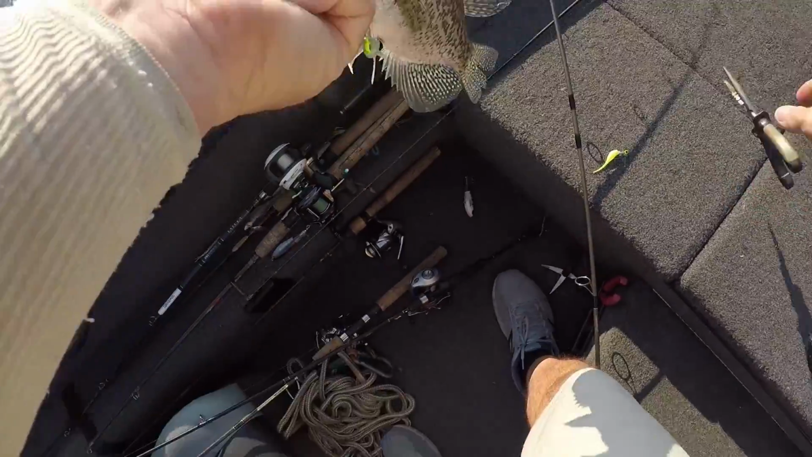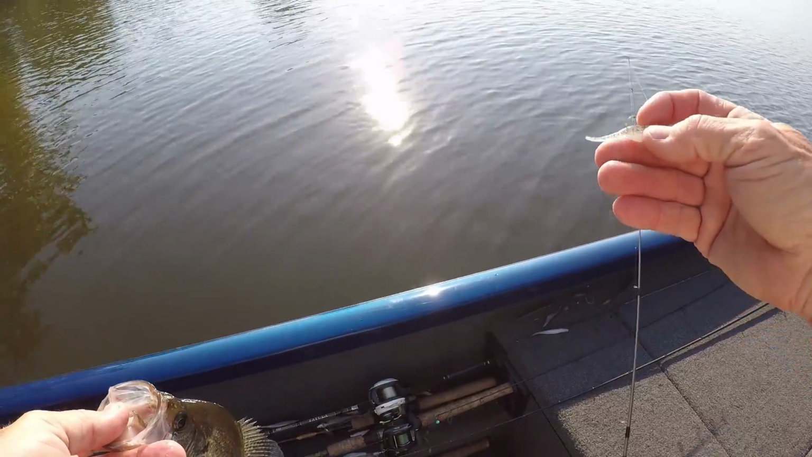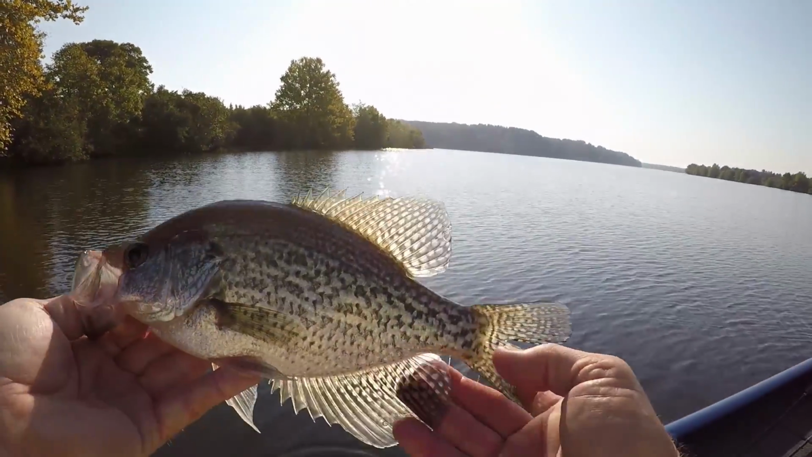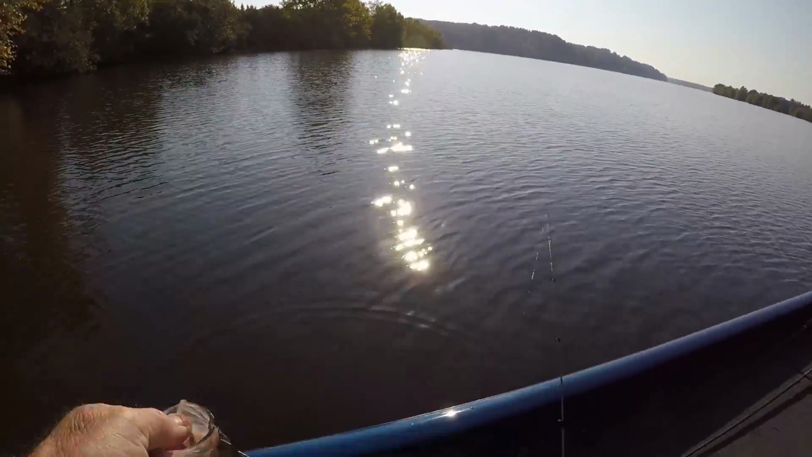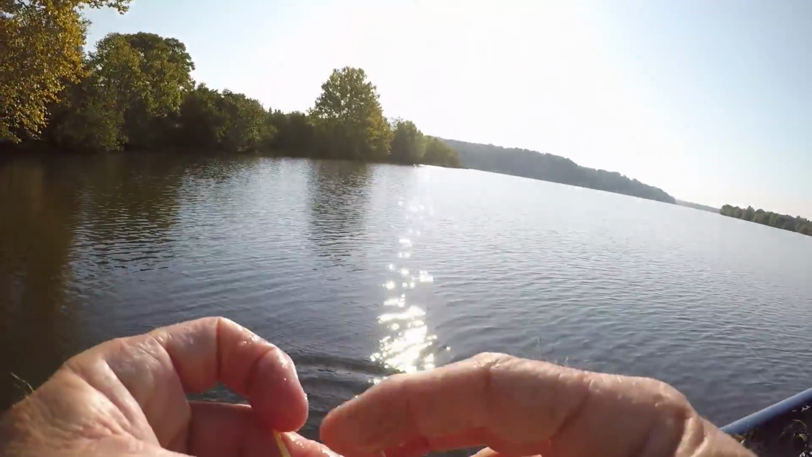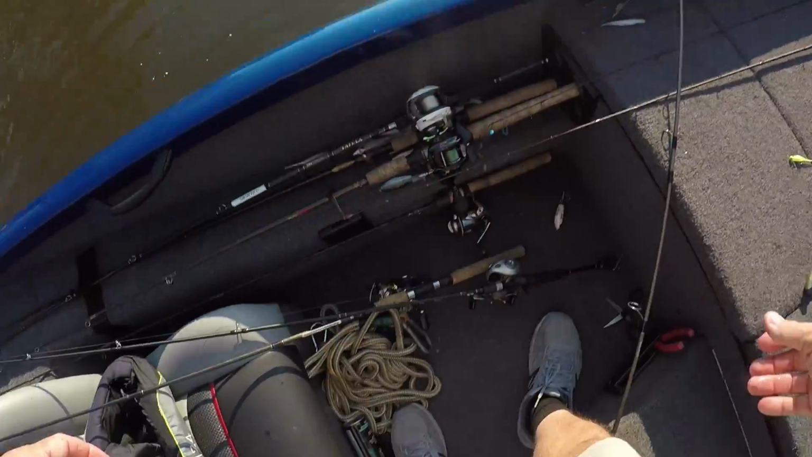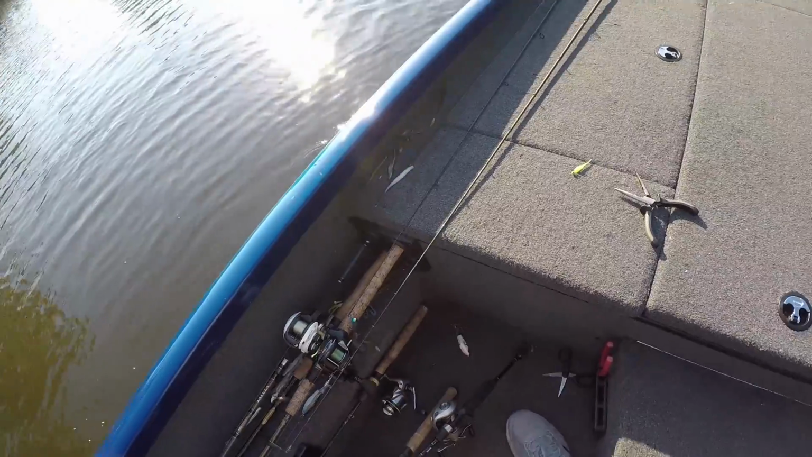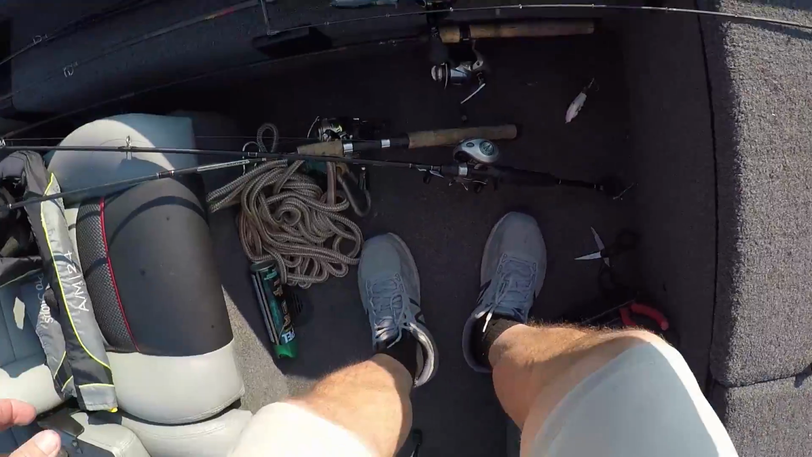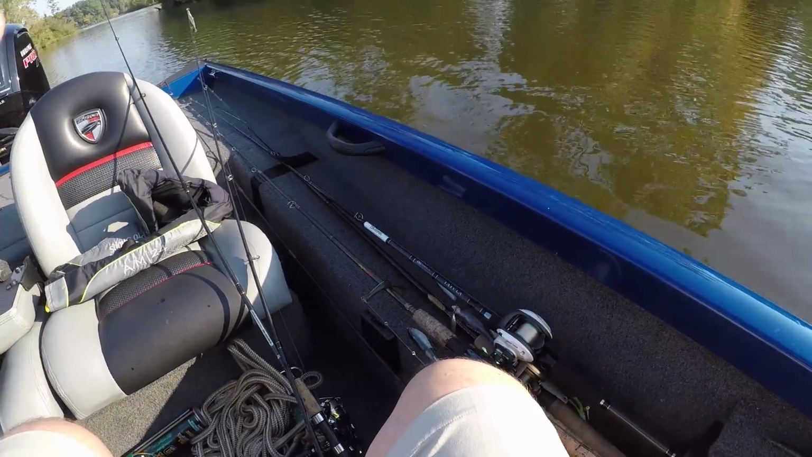I don't have a weed guard on that one. I'm going to show you, for y'all guys, that you notice those last couple I caught. See, I had that weed guard on there because some people had asked me, does it keep from catching fish? Well, the first 3 or 4 I caught, I showed y'all I had that weed guard on. Remember, my rod tip broke on it, so I switched rods, and that's how I got a different jig on it.